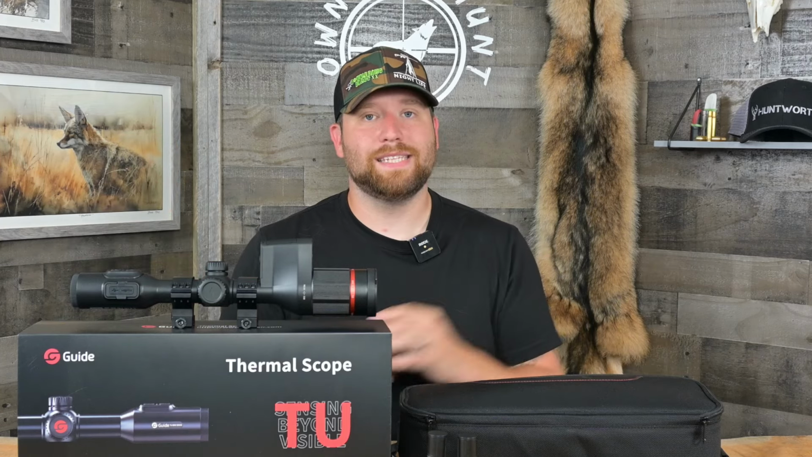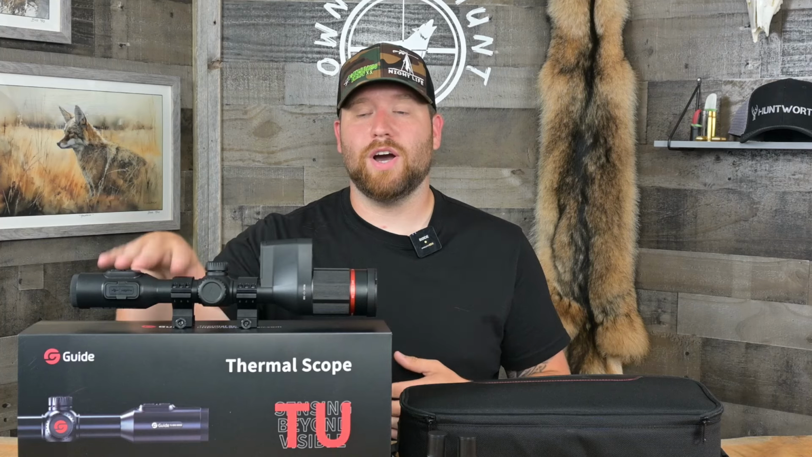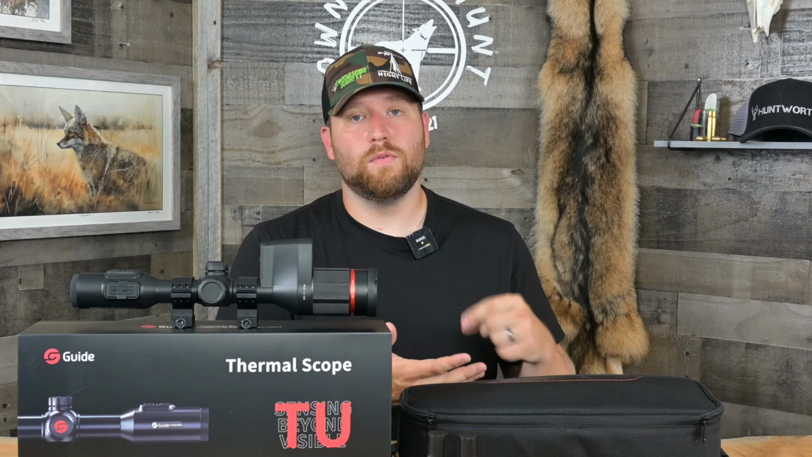I've had zero issues with the app. Getting your video files once you've recorded them, whether you record them from the scope or from within the app, is the fastest video recovery I've ever had. You don't really have to download the video. It's kind of just there. You can play it from your phone, and even when you're not connected to the scope anymore, you can still see the videos as long as you are using your phone to do the recording.